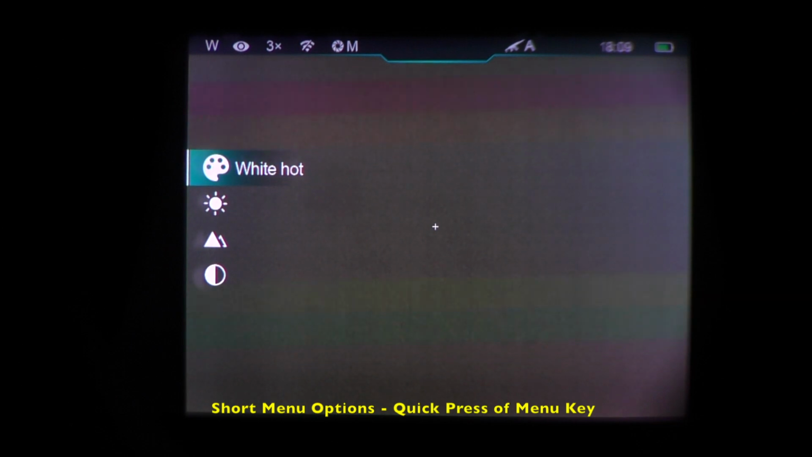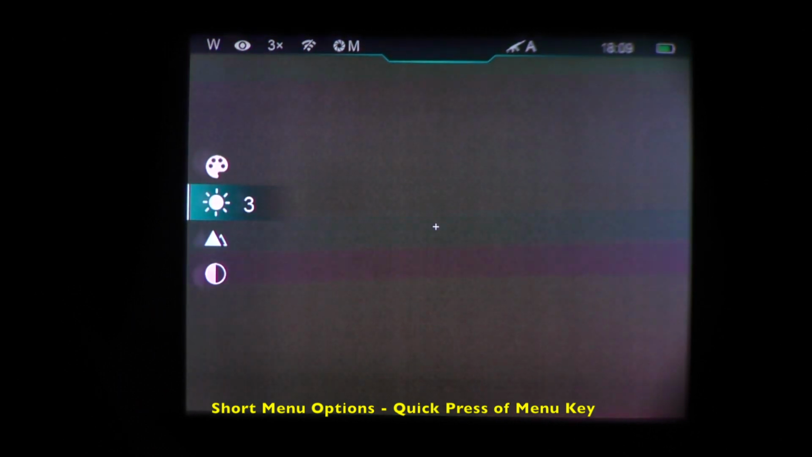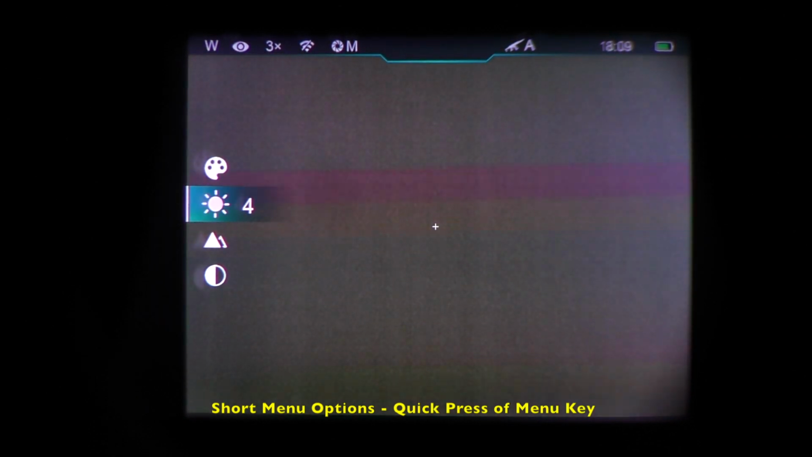So when this menu goes away, depending if you're on highlight, white hot, or black hot, which are going to be the primary 3 color palettes normally used, just a quick look up in the upper left, you'll be reminded of which color palette you're in. Okay, next menu option is screen brightness. There are 5 levels. Pressing the menu button cycles through the 5 levels.